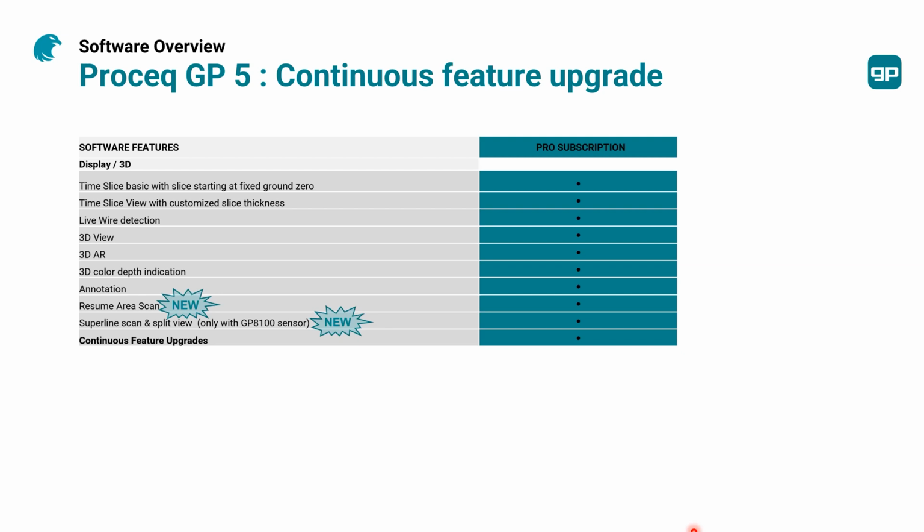And the super lens scan split view, as mentioned by Michael, is only available with the GP 8100 sensor. Wonderful features, to be very precise and to detect objects very quickly for non-experts. And we keep developing it. Every 5 or 6 months, we come up with new features. That's the advantage of the pro subscription offer.